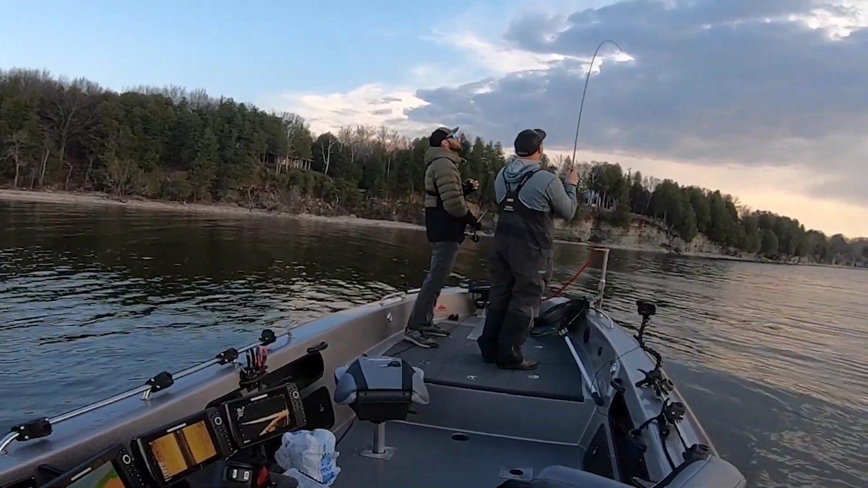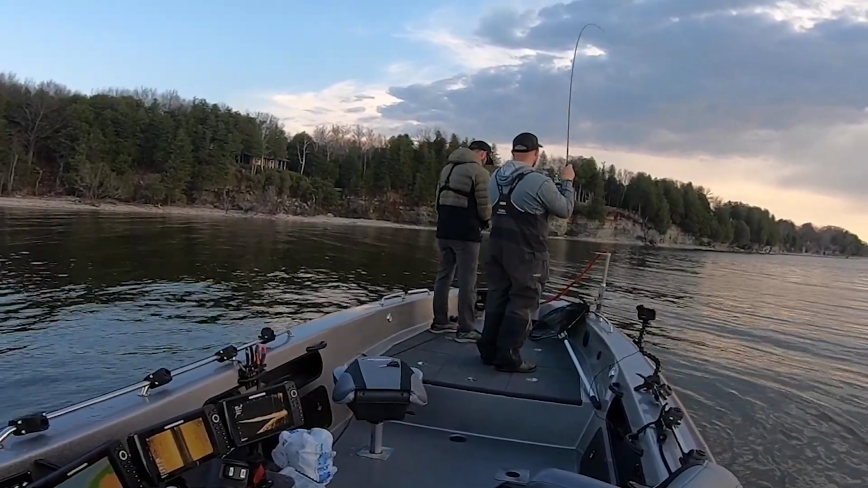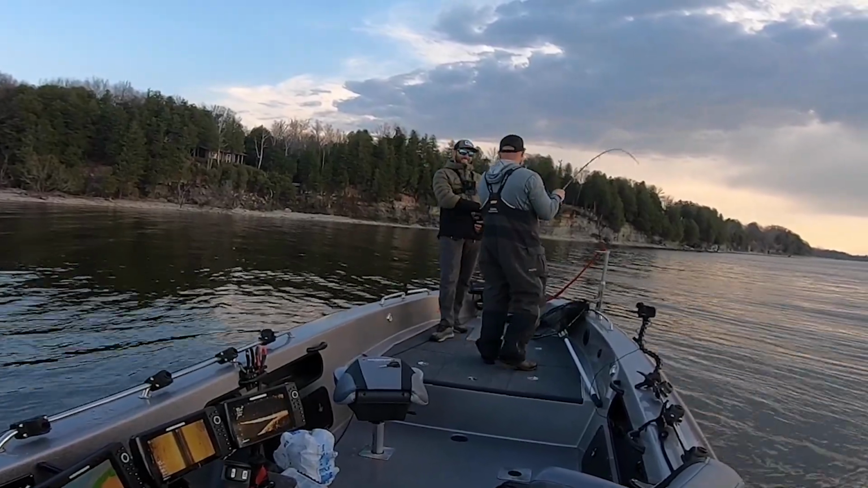It looks big. That's, oh my goodness. Way out there. Hopefully we get this fish to the boat, dude. Oh my god. Just on the initial fall.